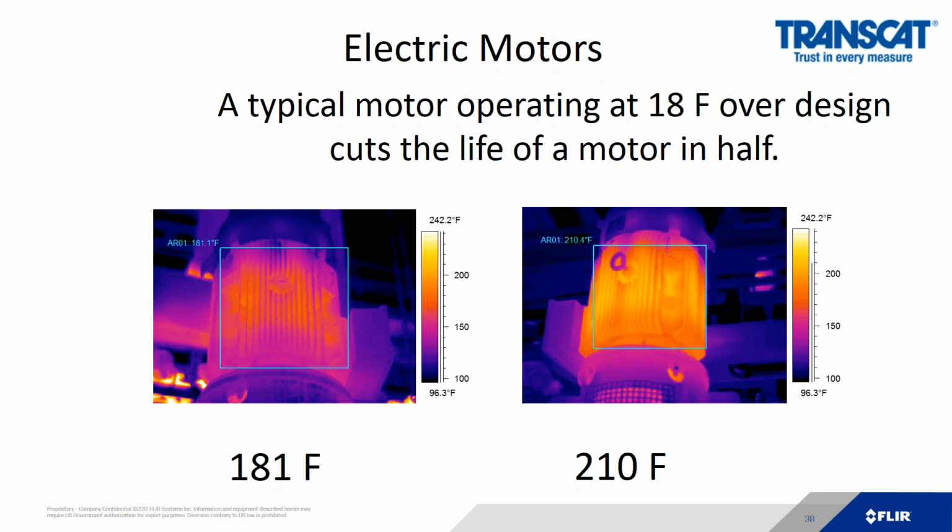Every motor has a faceplate on it, and on the faceplate is an internal temperature rating. If we are 18 degrees above that internal temperature rating on the outside, you are going to cut the life cycle of that motor in half. So in this case, you are running this motor well beyond its thermal rating. Infrared's really good at motors that are hard to reach, hard to get to, stuck in the air.